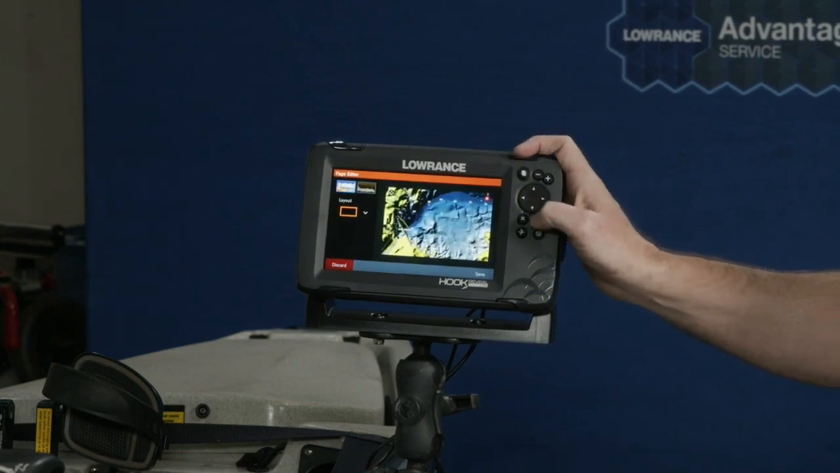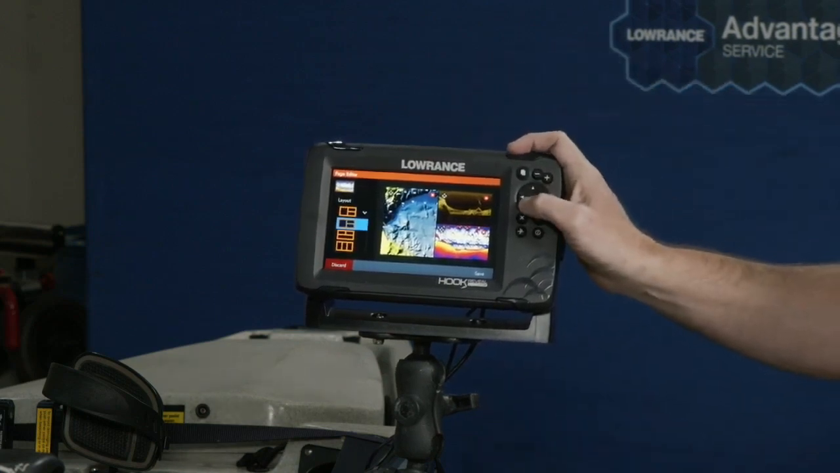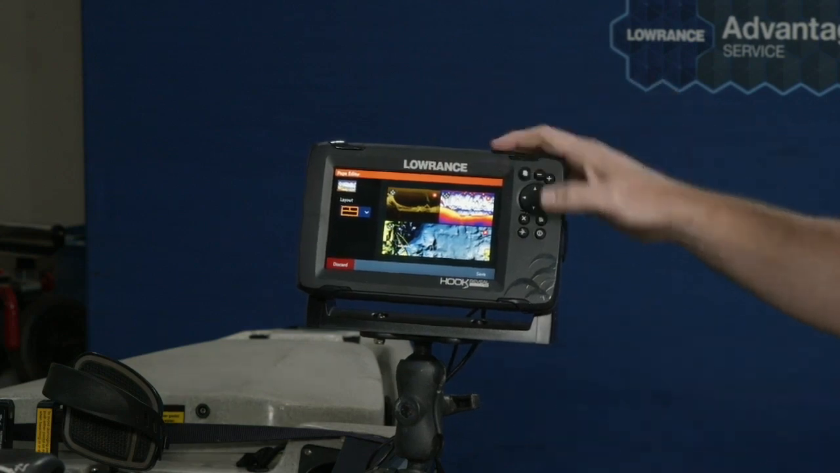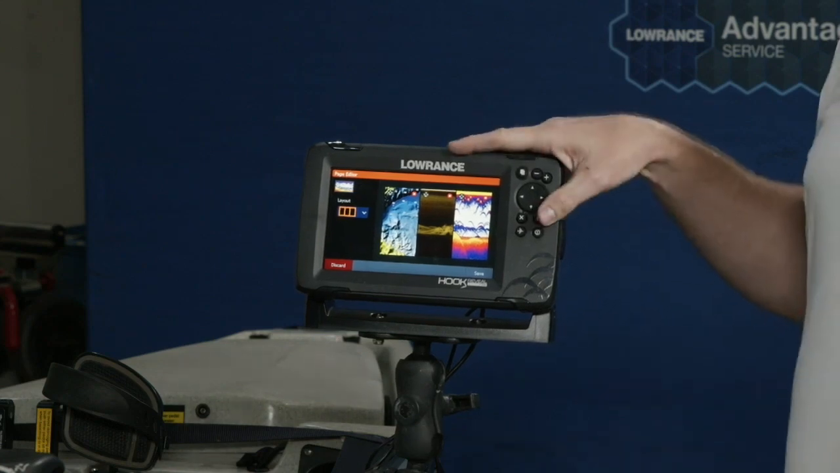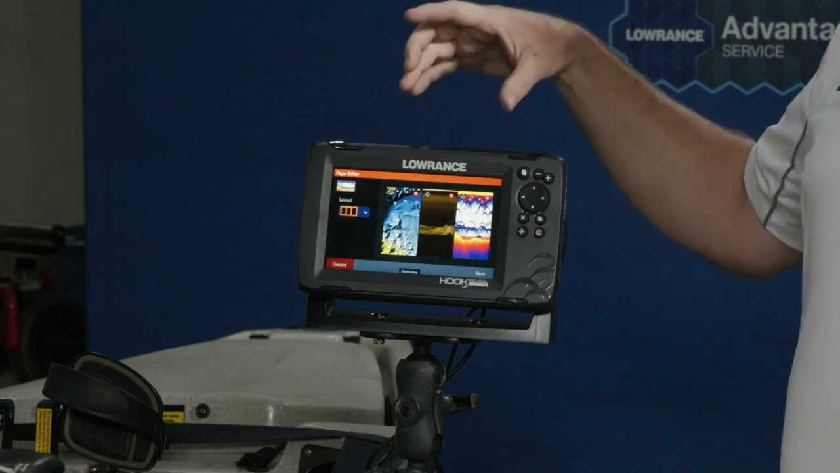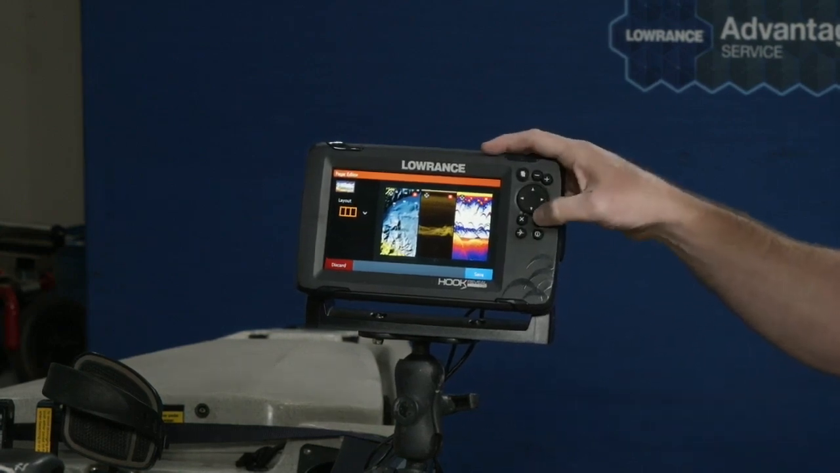So if I wanted chart, Sonar, and DownScan, I can do that. If I want to change the layout of how that looks, and I want a big chart at the bottom, and DownScan at the top, and Sonar at the top, I can do that. I can do them all side by side by side. Basically, this is something you do in the garage, before you go on the water for the very first time, and you set it and forget it. Like this, now this will be on my home screen, and when I go to the home screen, it's there, ready for me to use. I don't have to tinker with this.